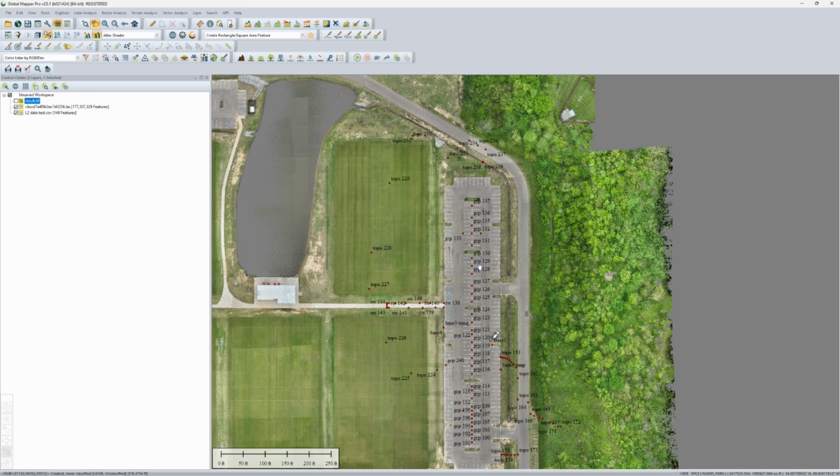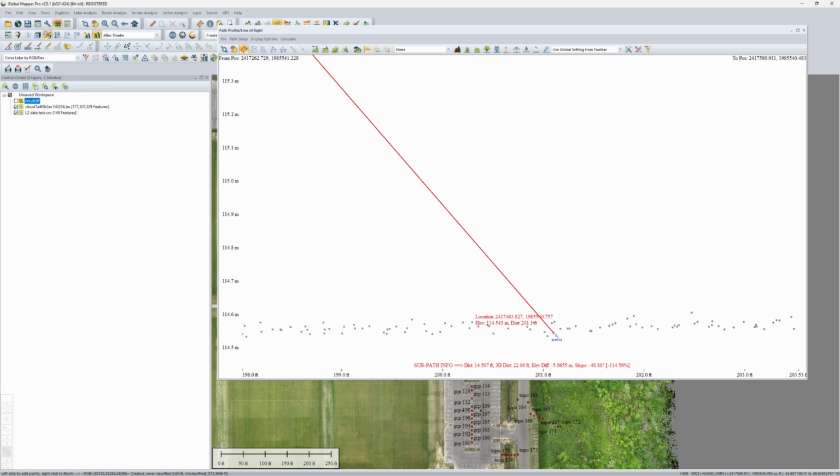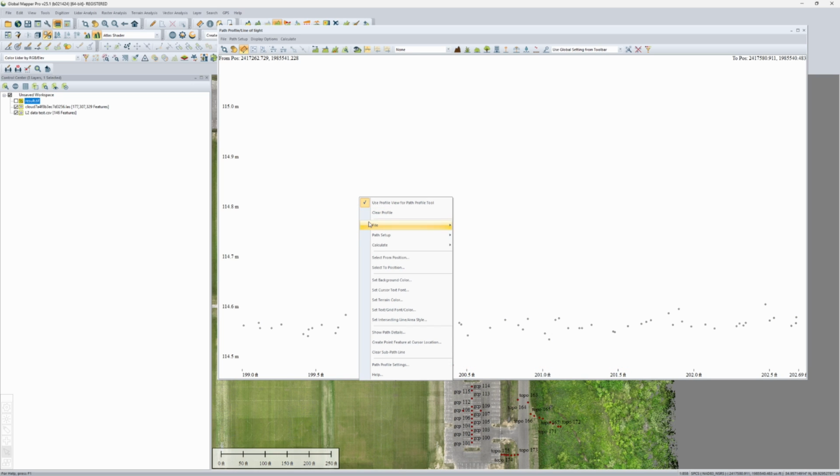Now what I'm going to do, this is not ground point classified, right? So first thing we want to look at is the thickness of the cloud. So we're going to look at a profile. I'm just going to come across right here, and we're going to measure. We want to measure up.